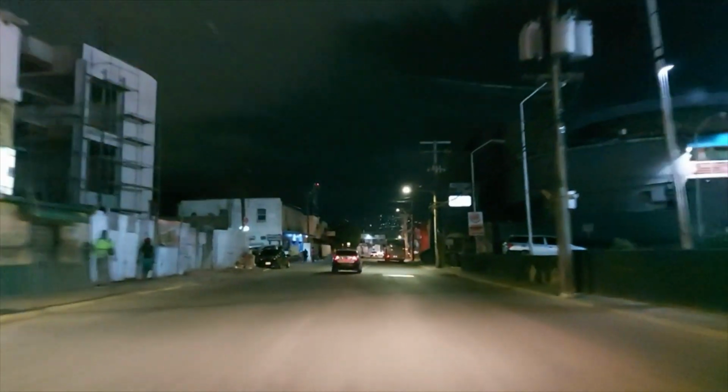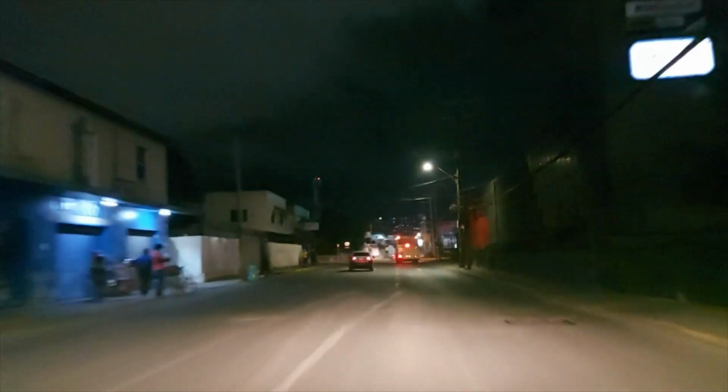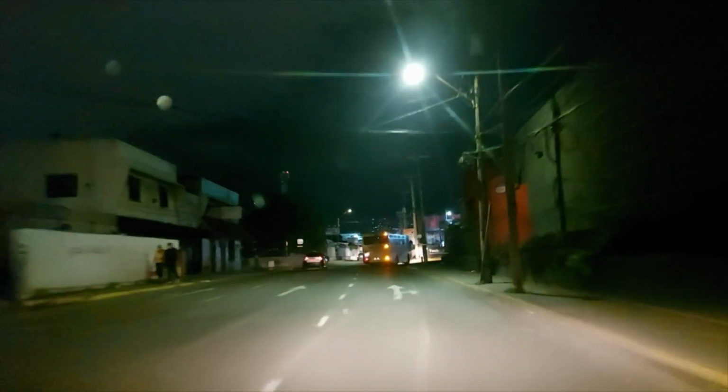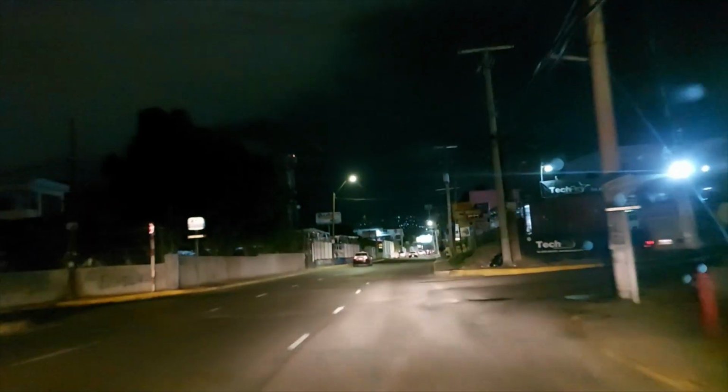So probably 2 hours ago, these streets would be full of pedestrians trying to reach home. But as it gets closer to the curfew hours, the road gets a lot emptier.